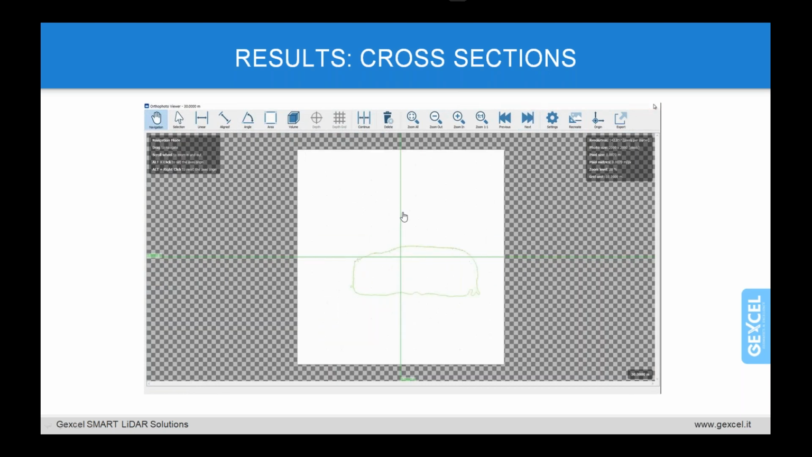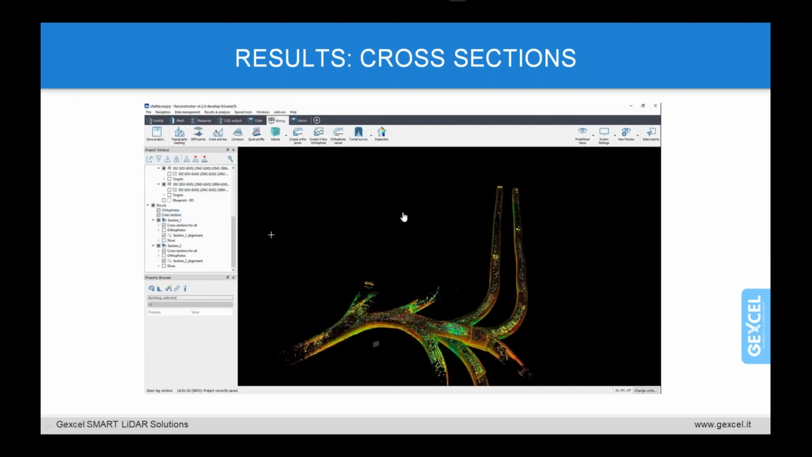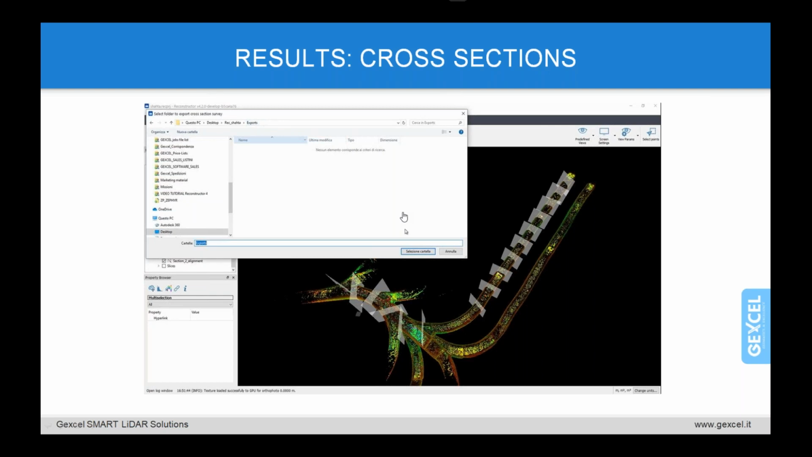You can move the section as you see here. You can move as well, for example, the orthophoto, as well as the point cloud slices, because Reconstructor has the ability to create cross-sections and to extract three kinds of data: orthophotos, cross-sections in the DXF, and also slices of point cloud.